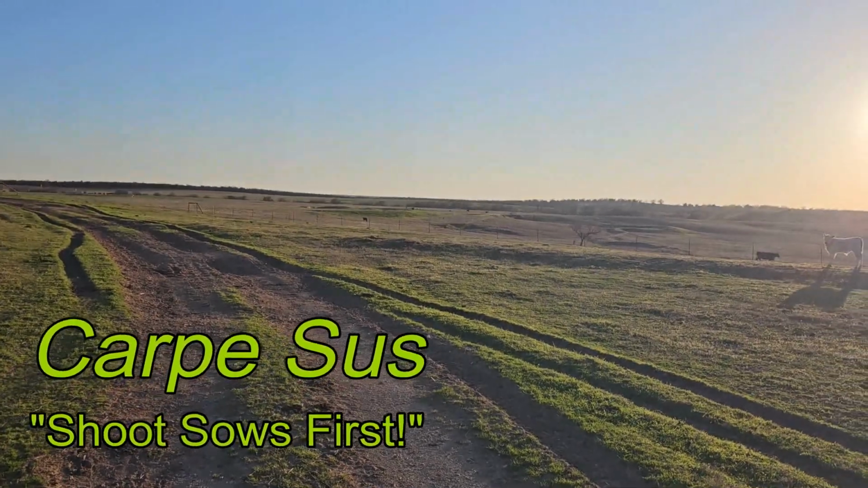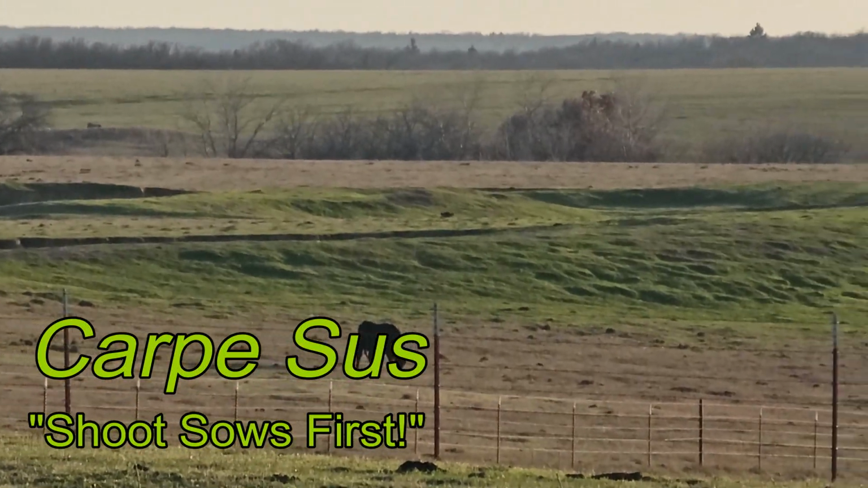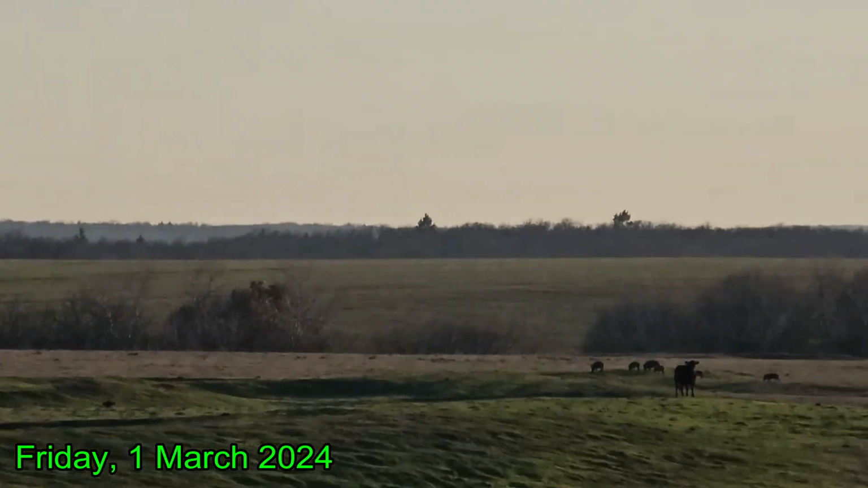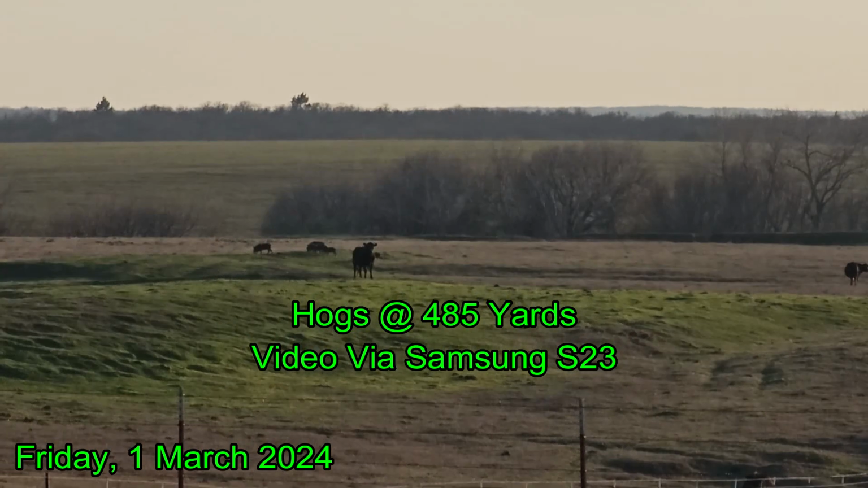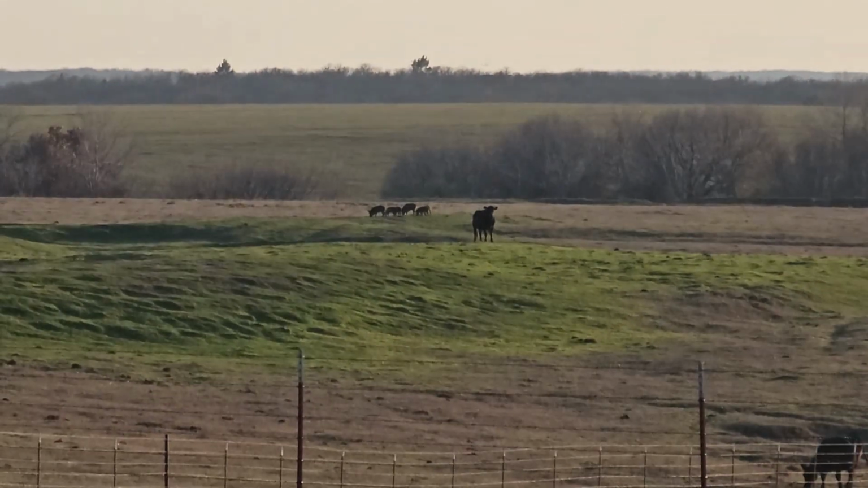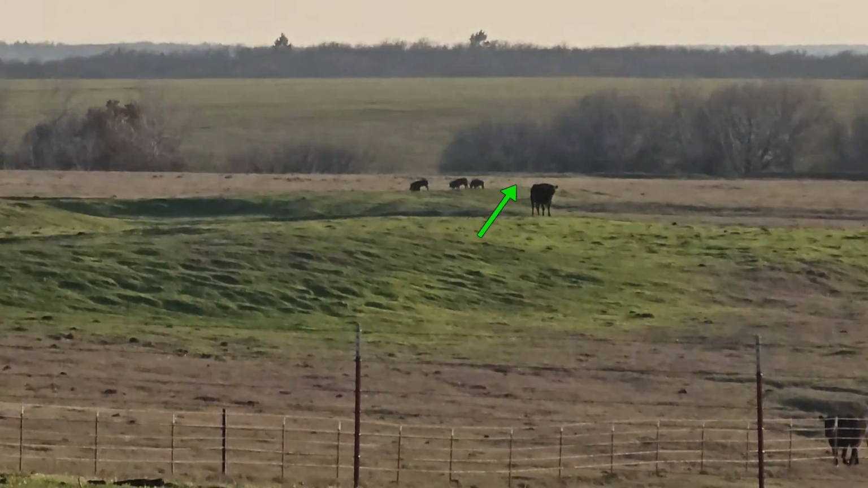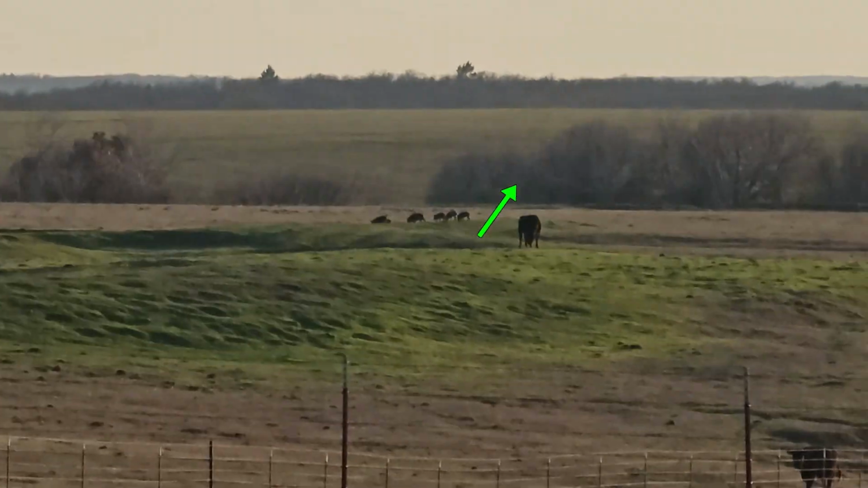Carpe Sus, when hunting up in North Texas, arrived on property a couple hours early looking for hog sign, and by golly, I've got daylight hogs out there at about 485 yards. There isn't any way in this field that I'm going to be able to make an approach on those hogs that they're not going to run away, and sure enough, about a minute later, they took off for the creek,